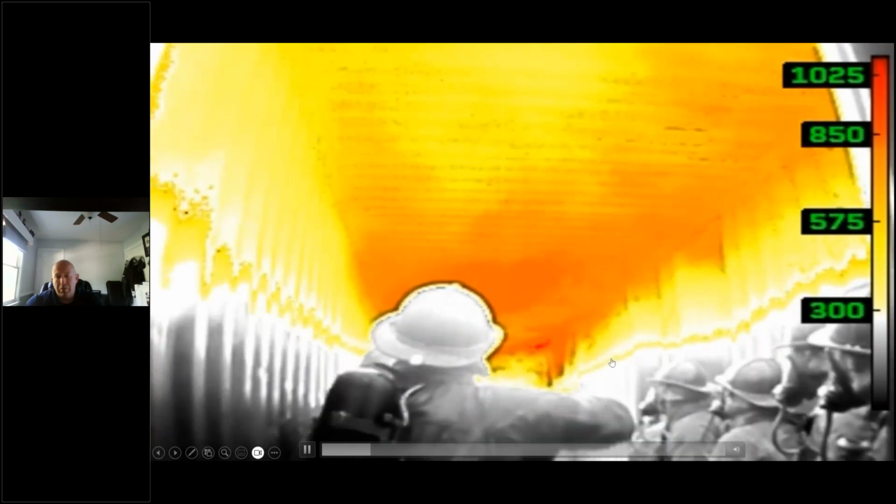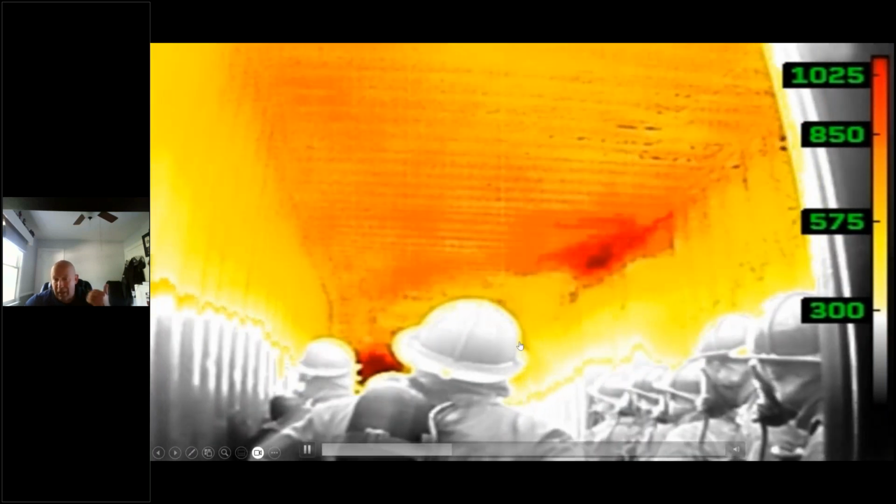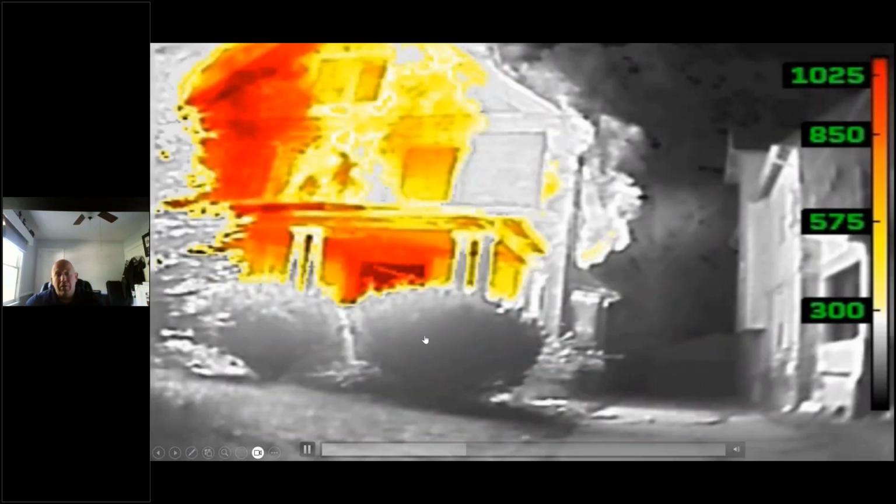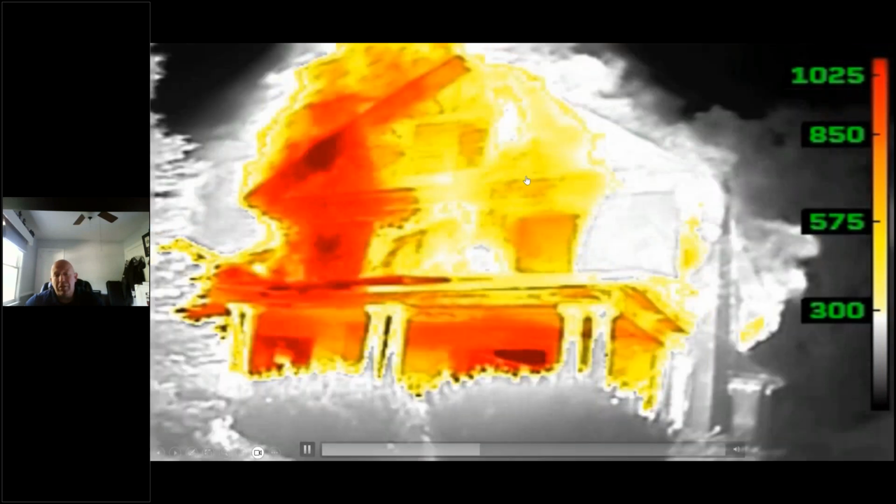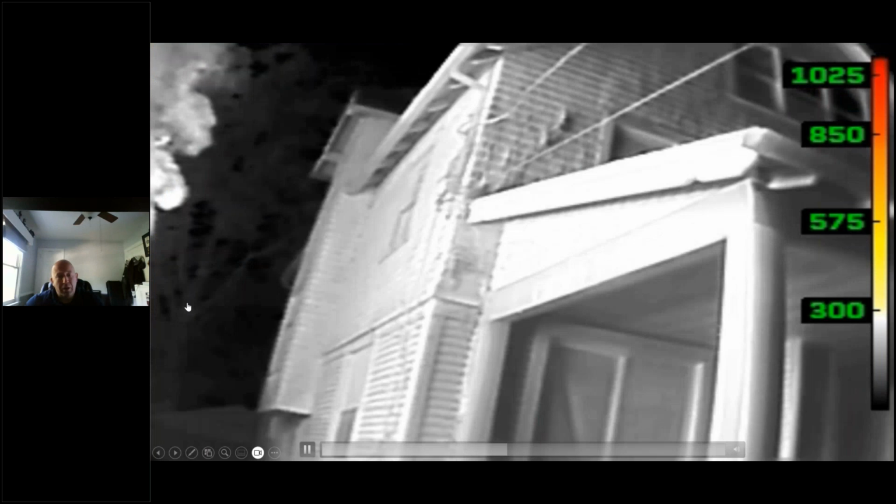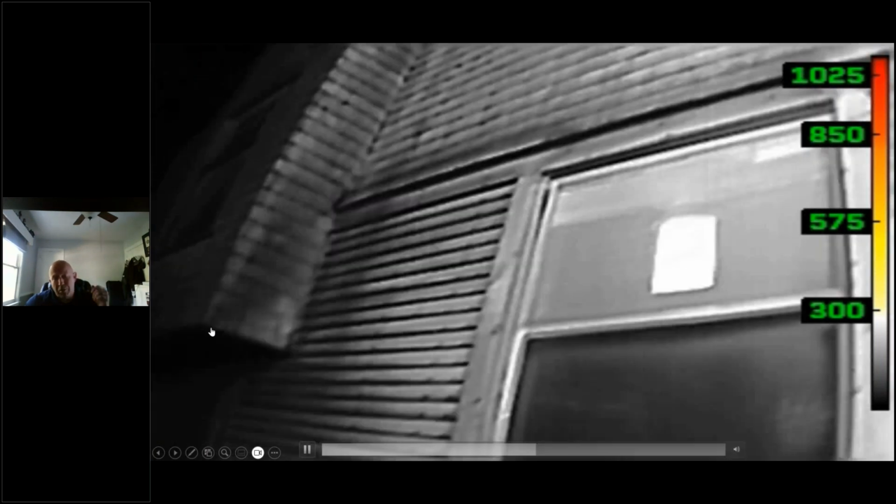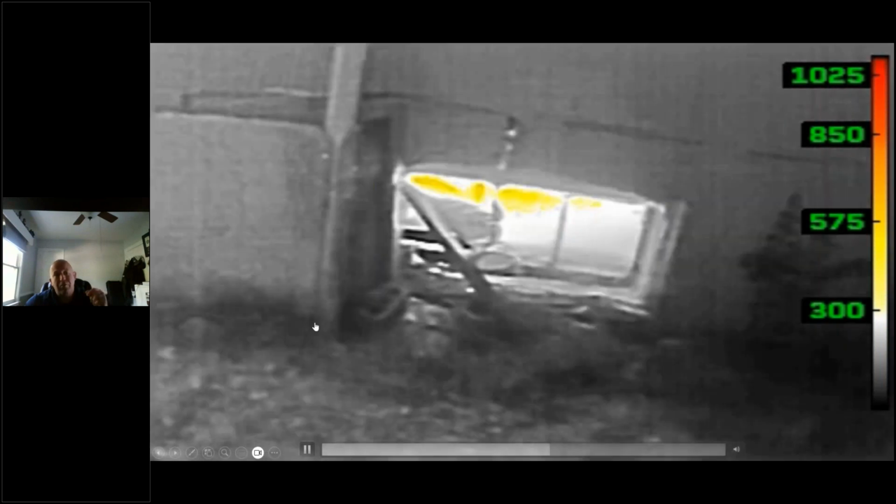Then my boys here showing you fire behavior training, looking at the amount of convection and colorization above their heads, the thermal layers hitting them right in the forehead. That's a lot of heat. That's moving fast too. Fast heat transfer. And then the video I showed you earlier of the 360, check out the amount of heat coming across the porch. Still seeing detail within the color, which is an NFPA requirement that says detail shall be resolvable within colorization up to the point of saturation.